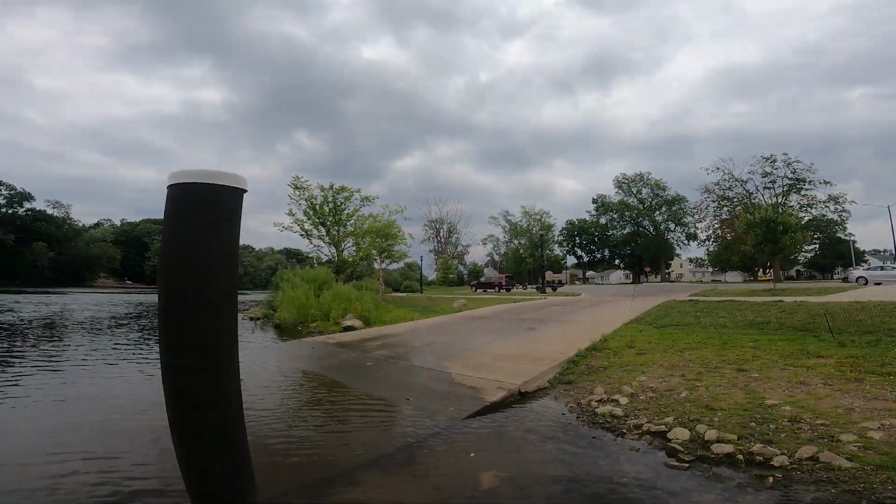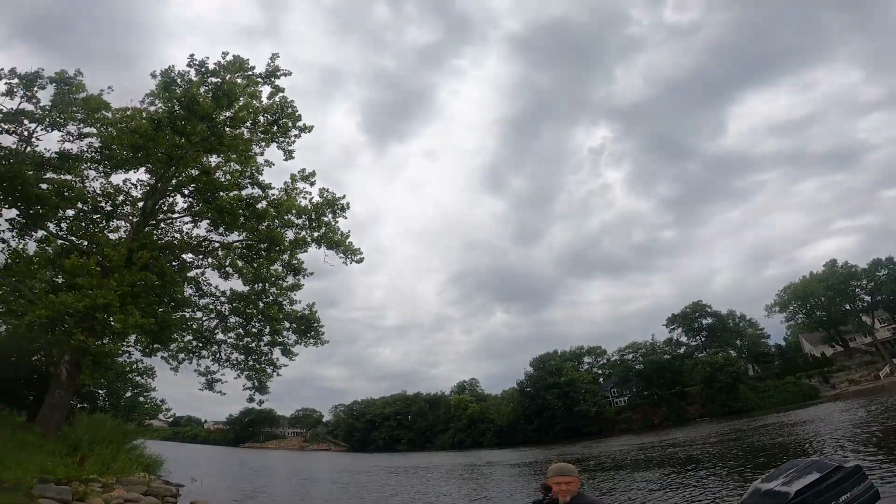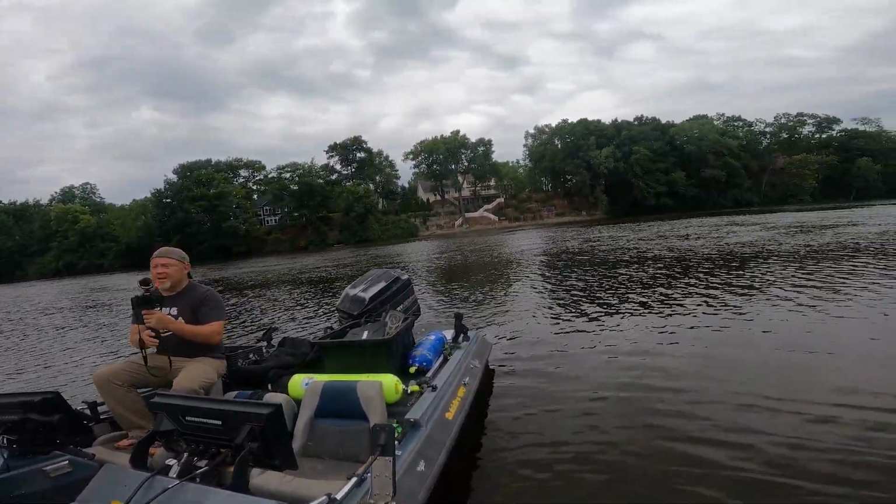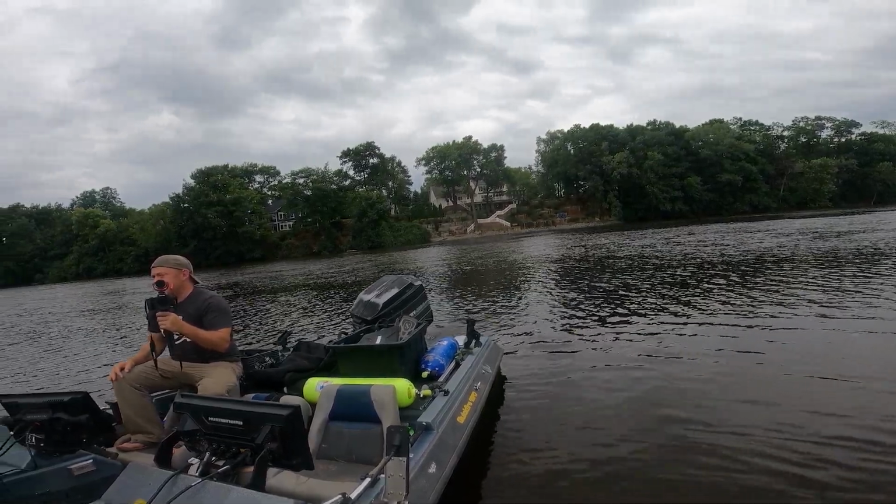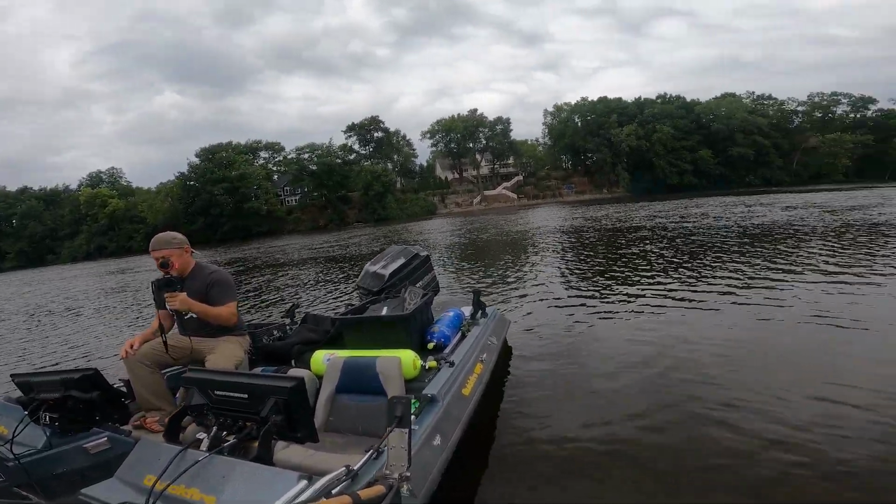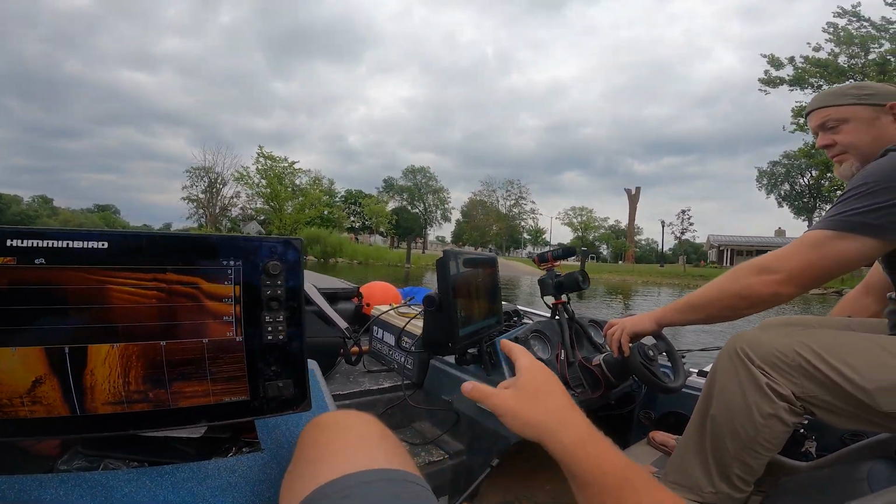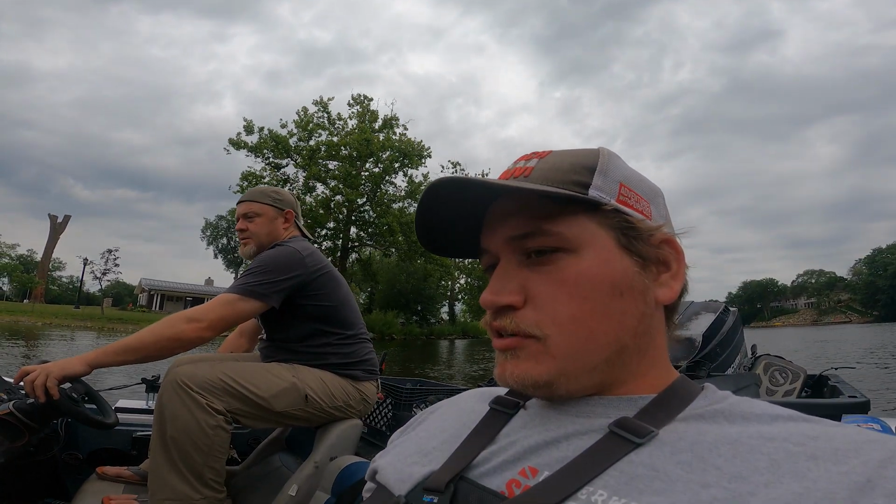All right, so we just put the boat in. It's really overcast today. I don't know how deep it is out here. I mean, just out there it was like 9 feet. So it's deep enough. Oh, did you see anything? You already looking? I haven't looked. I just turned it on. Here's the setup we have going on. Got my screen, the Humminbird, your Garmin. We're a little more organized.